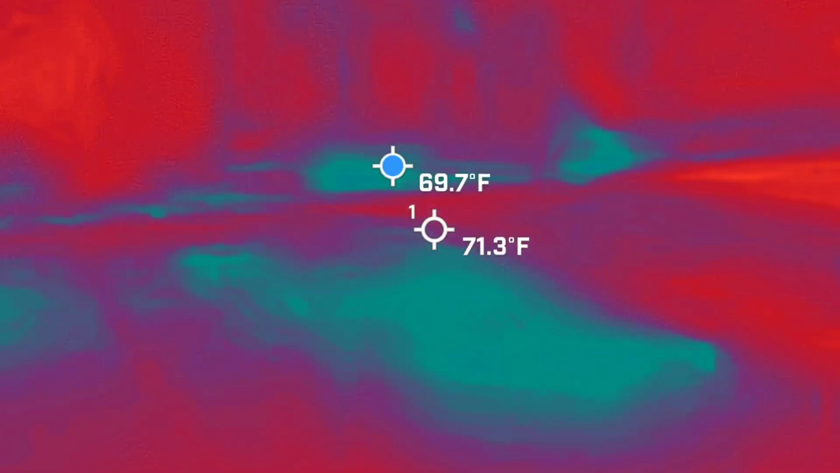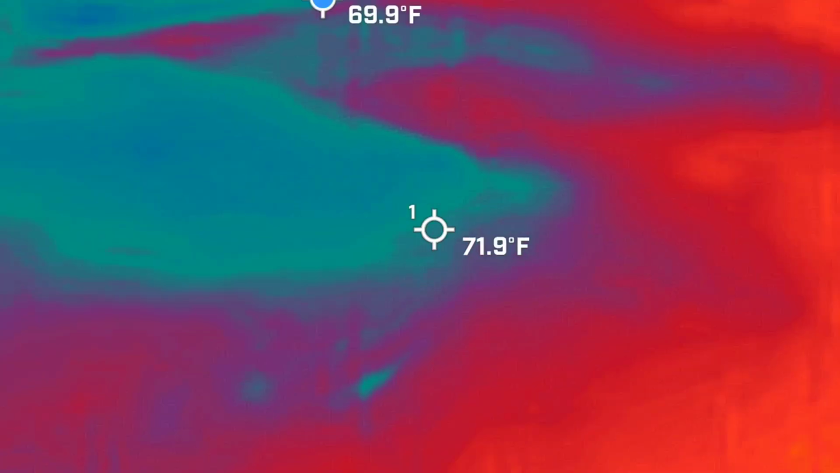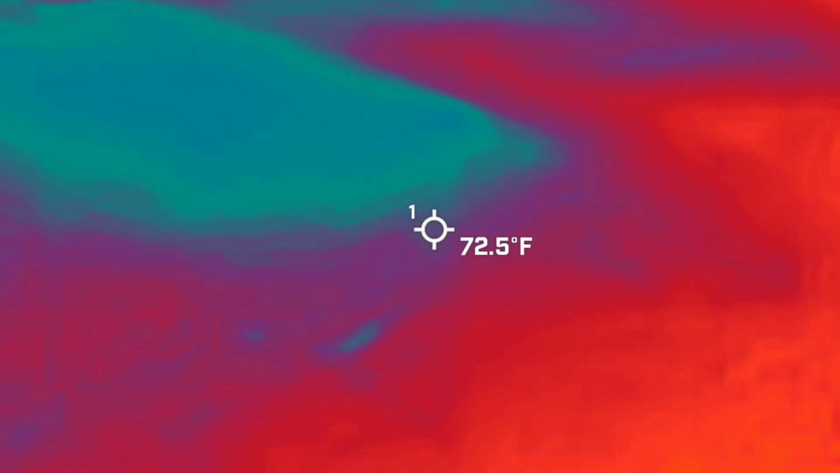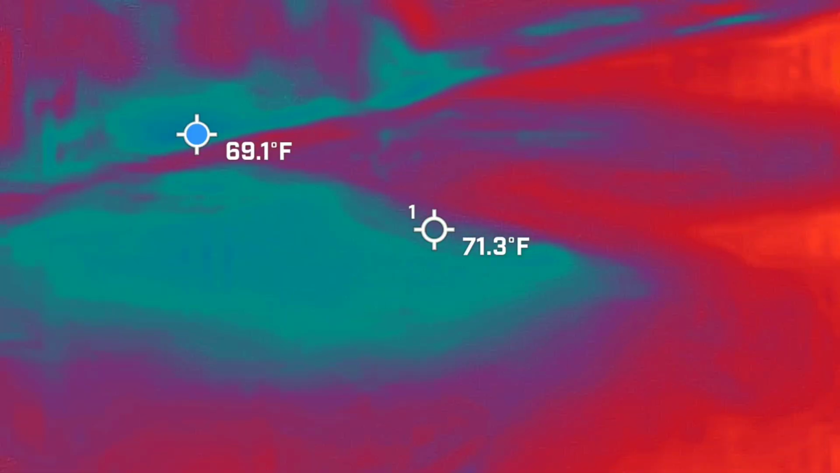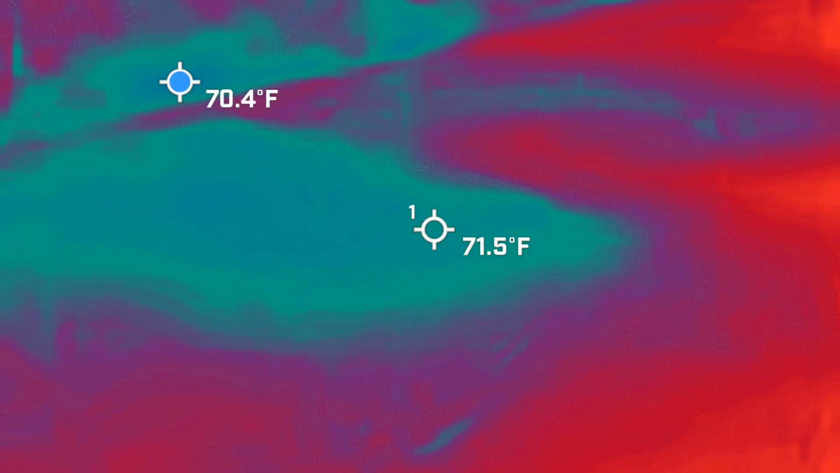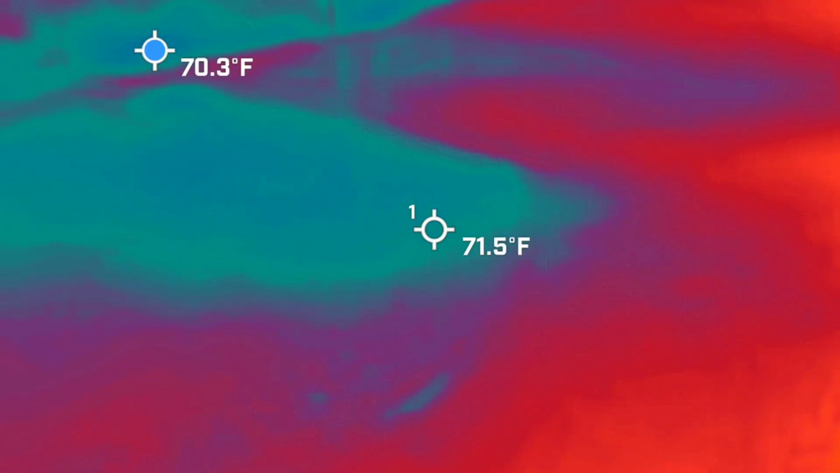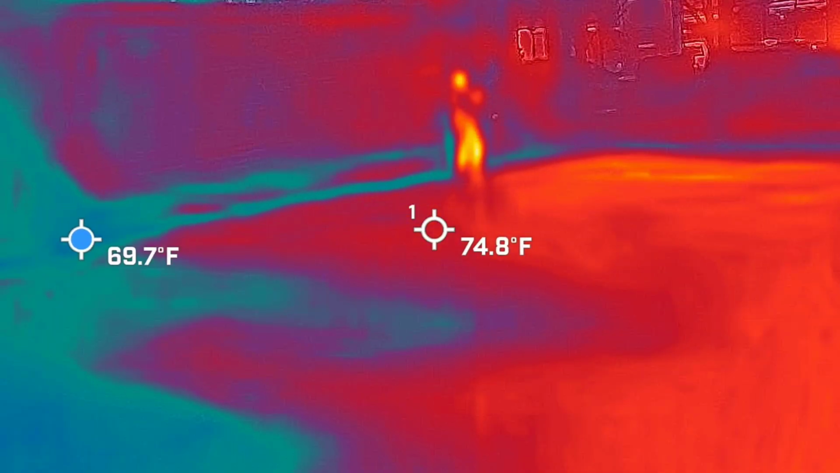All right, let's see what Kenny's got. Kenny, anything? This here just likes to pick up stuff in the pavement. See where the blue thing is up there? What is that right there in the pavement? It's a light blue, not really a dark blue, but it's picking it up. It's the coldest spot, just that pavement right there. You see over here. Going back to over here.